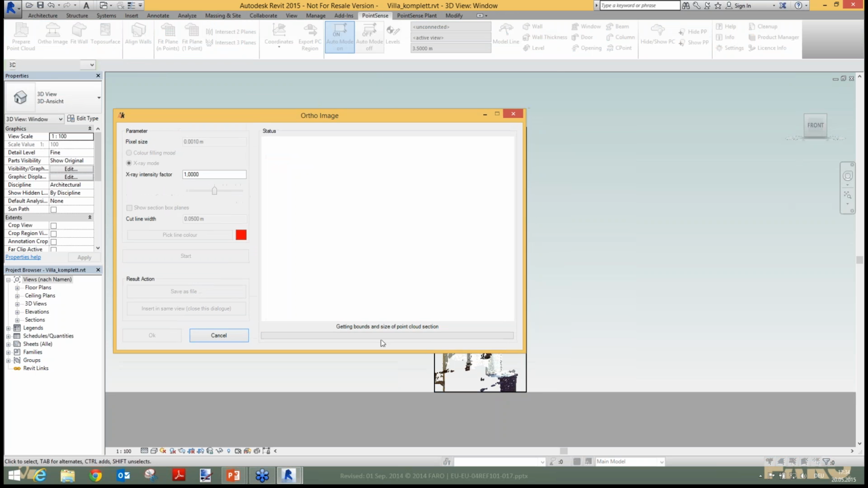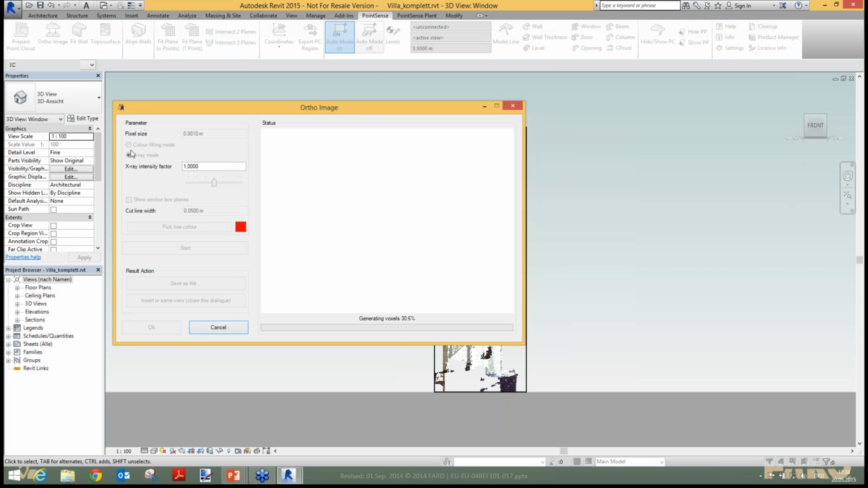While we wait for the calculation of the ortho image, I can explain this dialog a little bit. We have 2 options to create ortho images. You can create a colored ortho image, and you can also create an X-ray ortho image. This is what I'm doing here now.